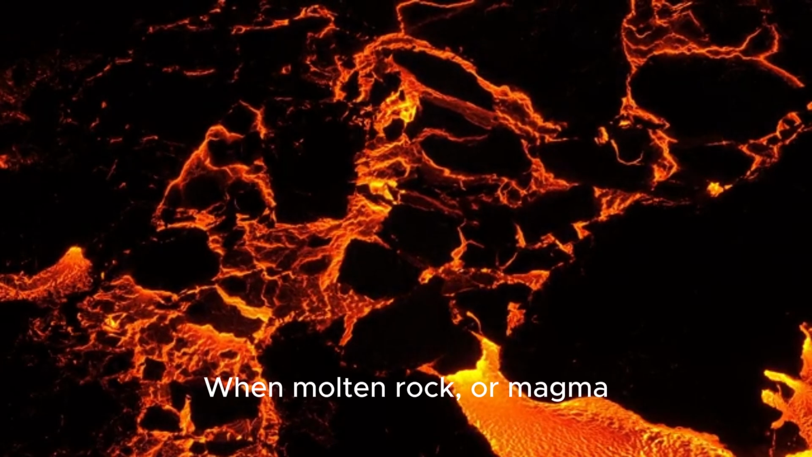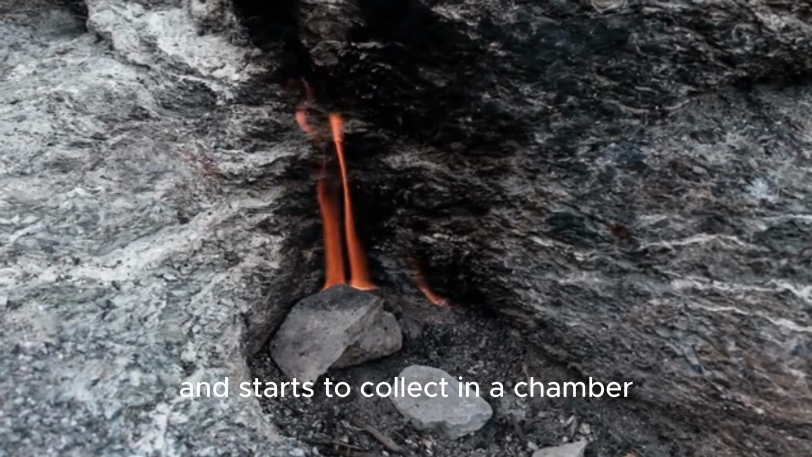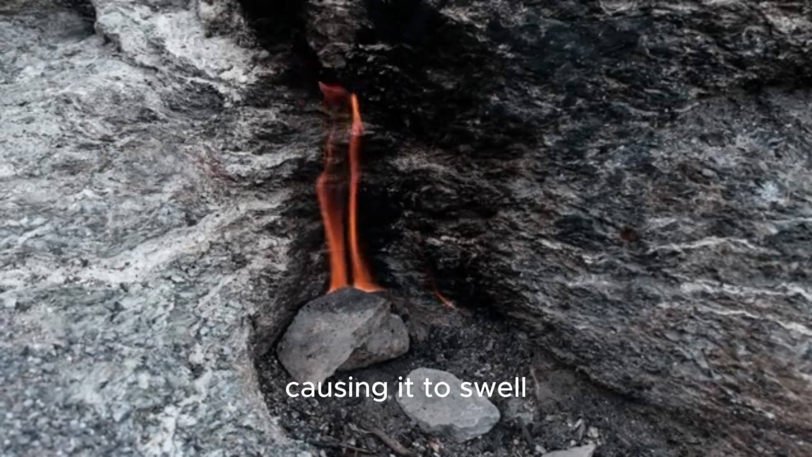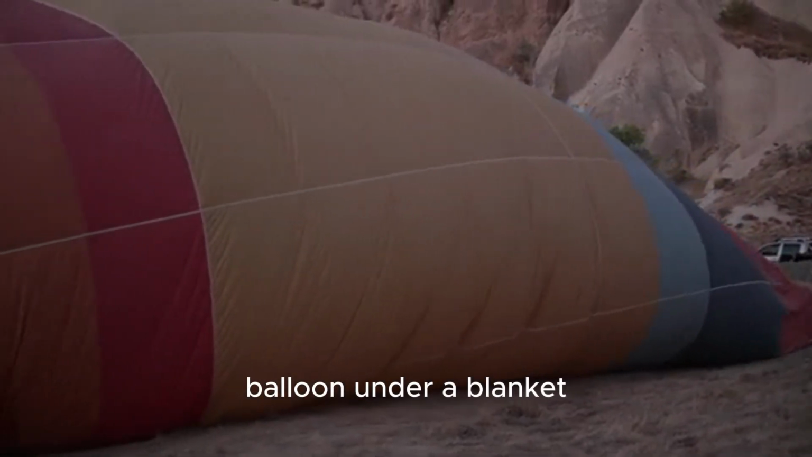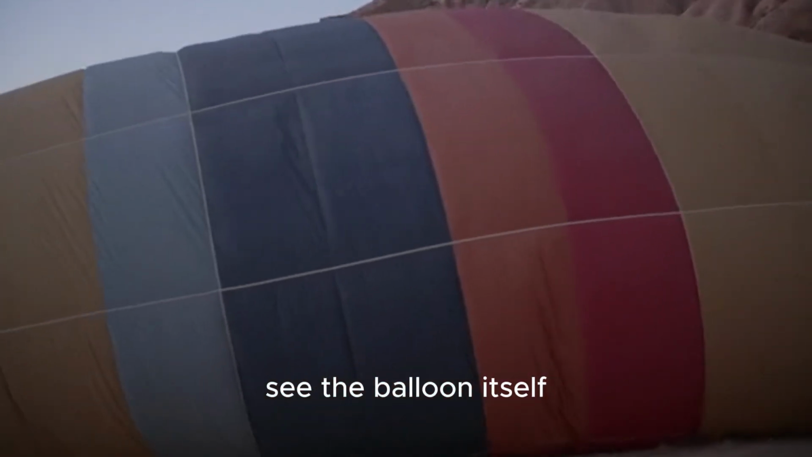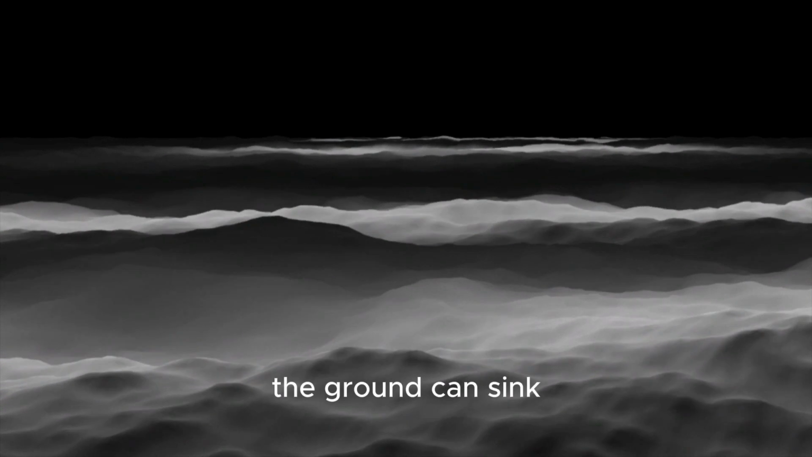When molten rock, or magma, moves up from deep within the Earth and starts to collect in a chamber closer to the surface, it pushes the ground above it upwards, causing it to swell. It's like blowing up a balloon under a blanket. You can see the blanket rise even if you can't see the balloon itself. Conversely, if the magma moves elsewhere or cools and contracts, the ground can sink.